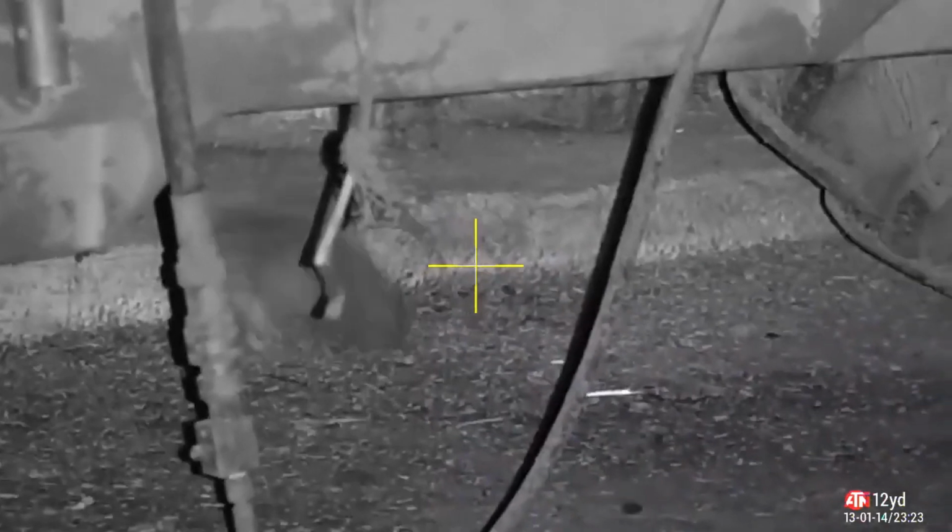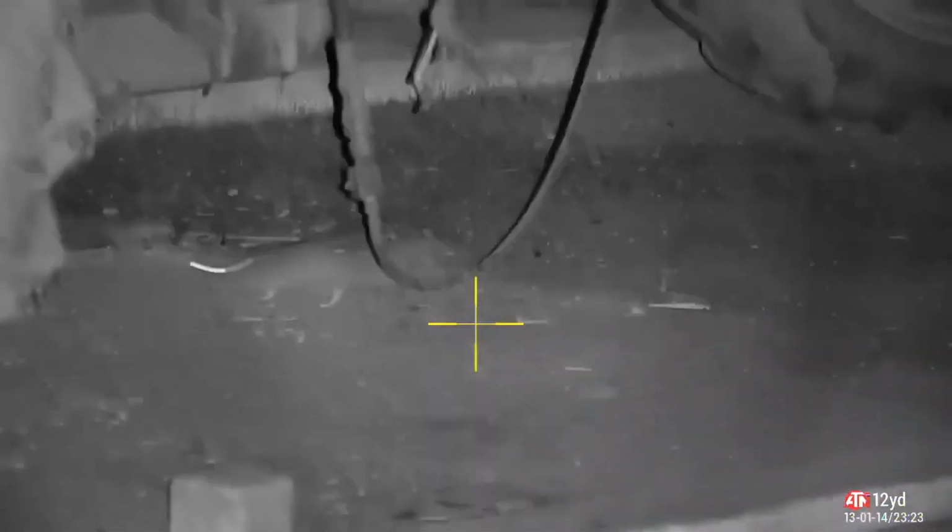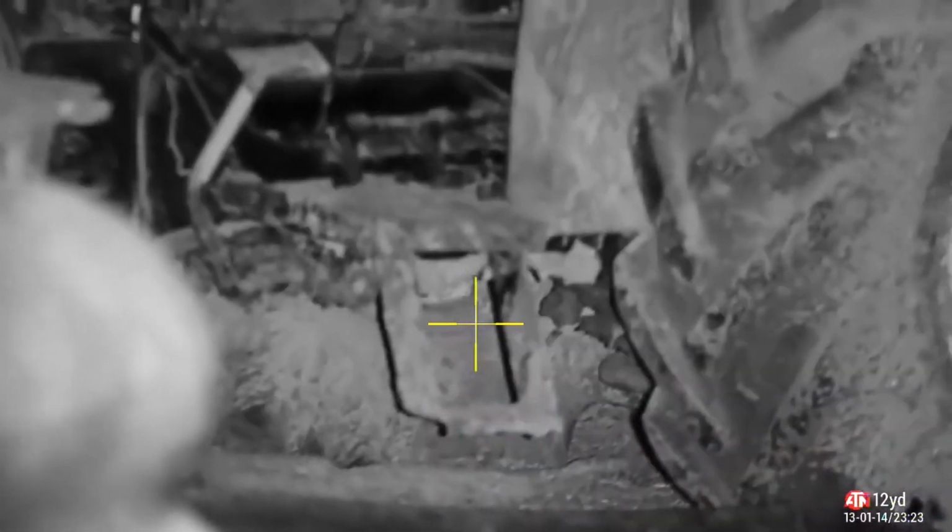First shot of the evening. What an idiot. Missed that one completely. Don't know what happened there. Range misjudgment. Flyer, no idea. But he's absolutely fine. He's bolted off and now he's gone to hide. I don't blame him.